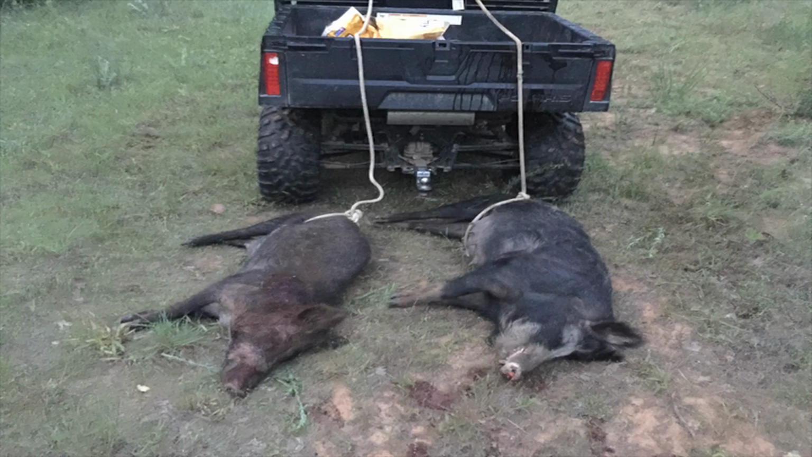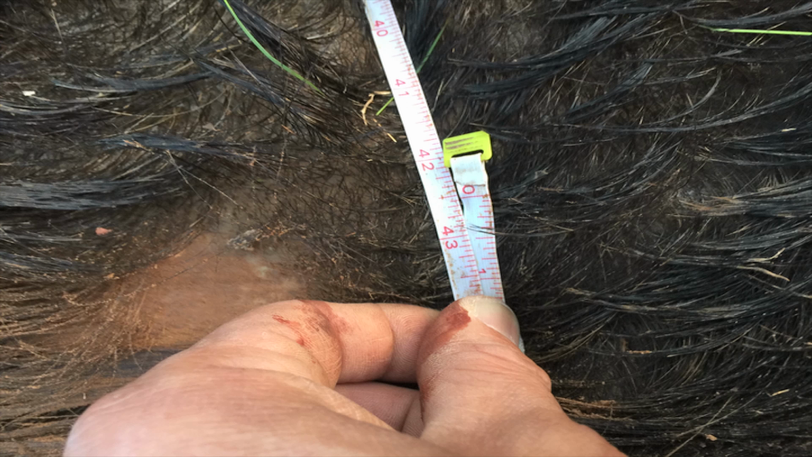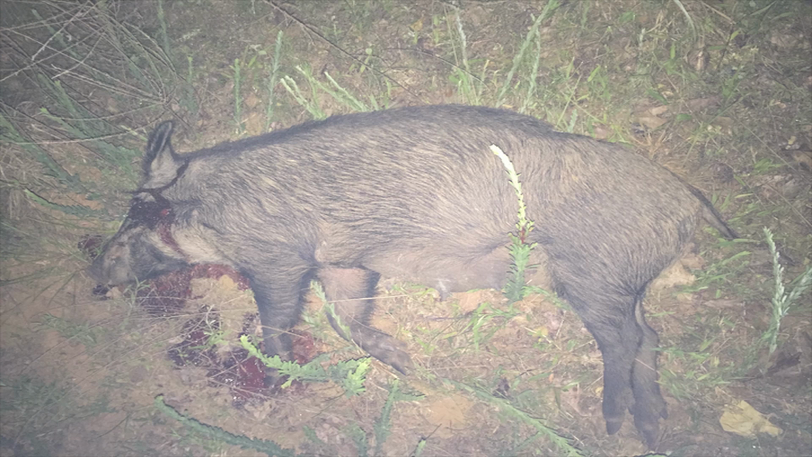We're going to wait for some sunlight and do some measurements on this thing. I had a lot of fun trying to figure out how I was going to maneuver these hogs. Once I got to my point of destination, I measured in my first sow at 42.5 inches, which equals 225 pounds. This is my personal best of the year so far. My second sow measured in at 32 inches, which equals 120 pounds.